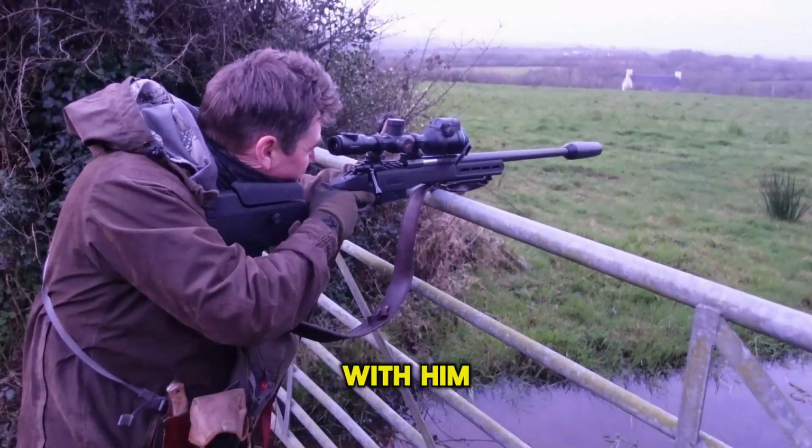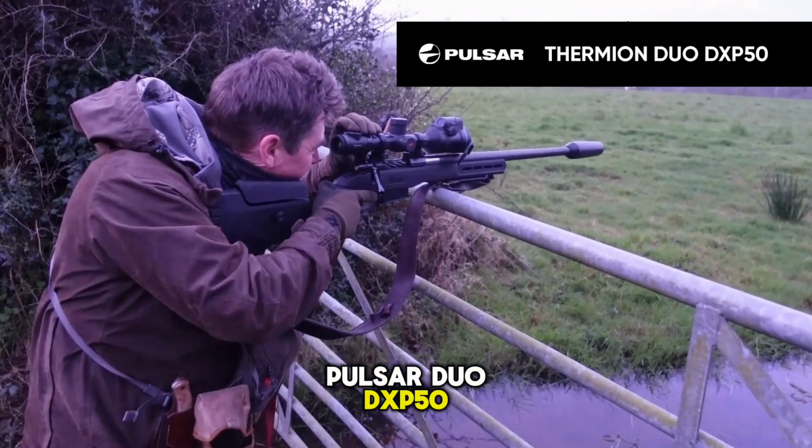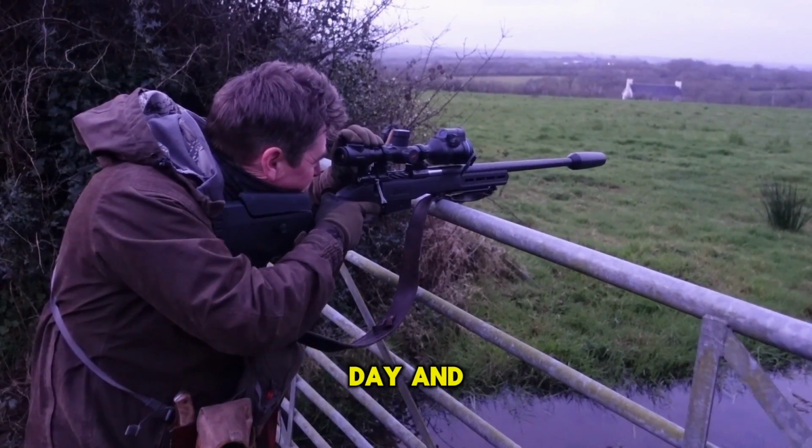So Jeff's also got with him today the Pulsar DUO DXP50. Been very impressed with this scope so far. Multi-spectral rifle scope, day and thermal mode.